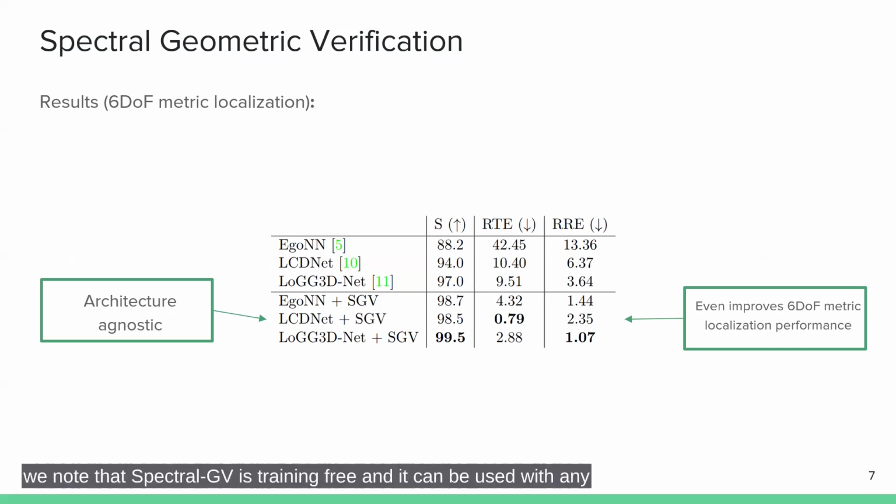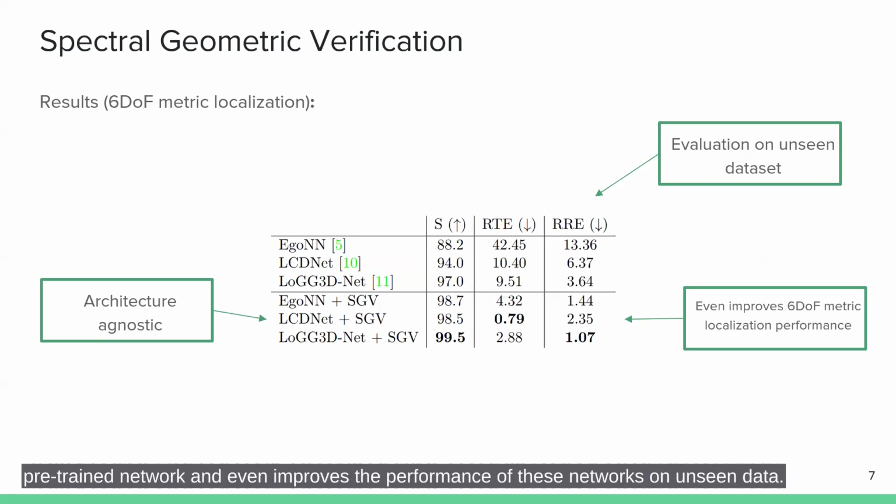Finally, we note that Spectral GV is training-free, and it can be used with any pre-trained network and even improves performance of these networks on unseen data.